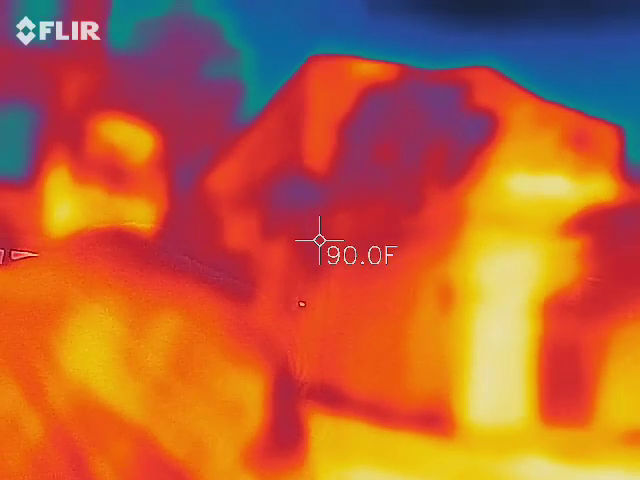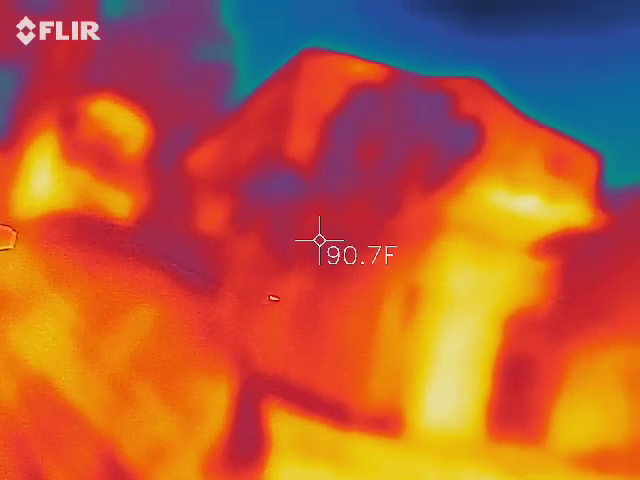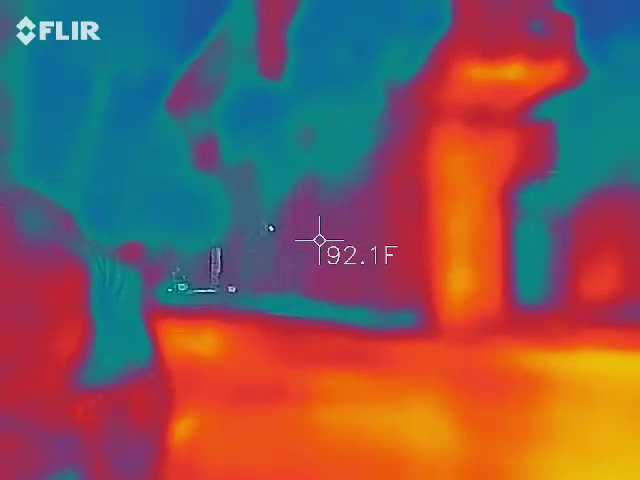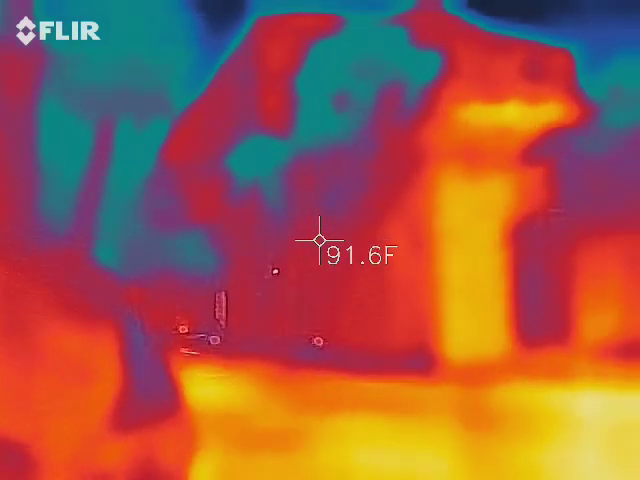Camera. By all means, keep taking pictures. And the video, the pictures. Where do we have time? Yeah, it's already 10. We got a little bit. So we may venture across the street to get bigger, wider pictures of the place. That way I can have my wife analyze them.